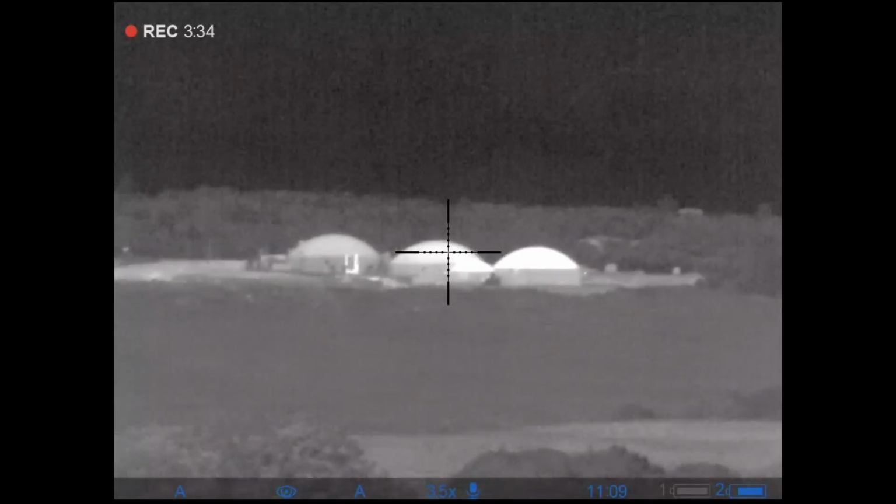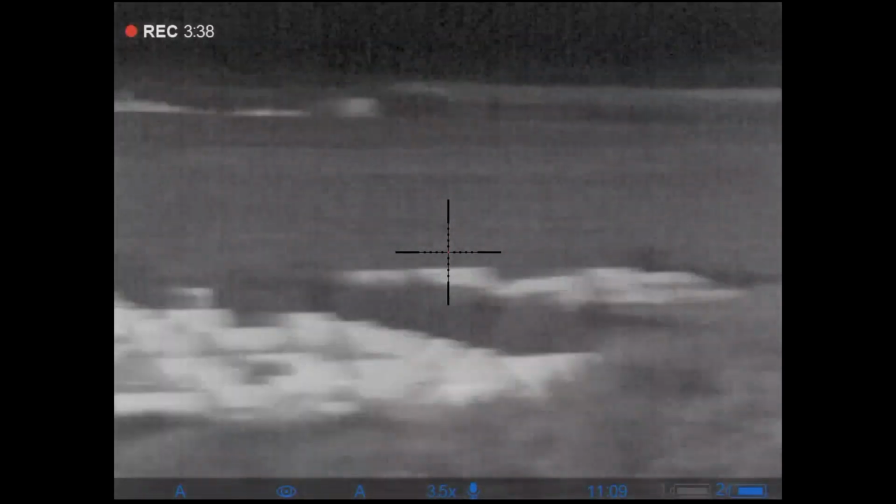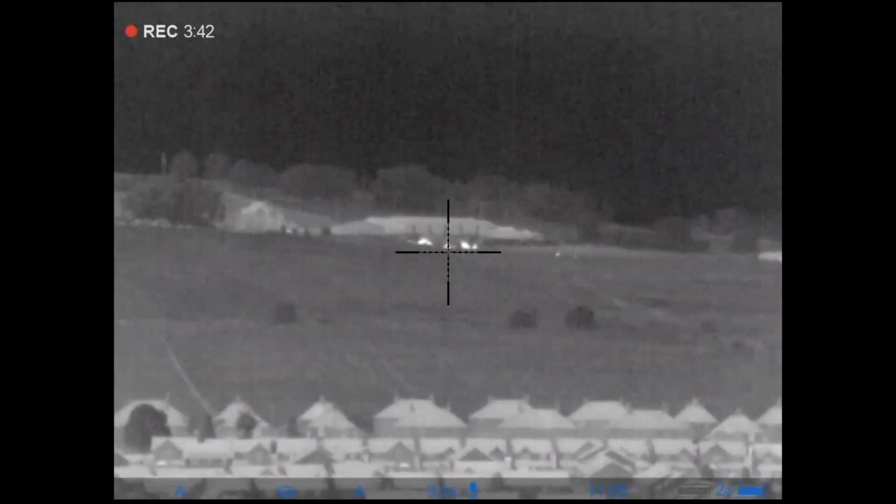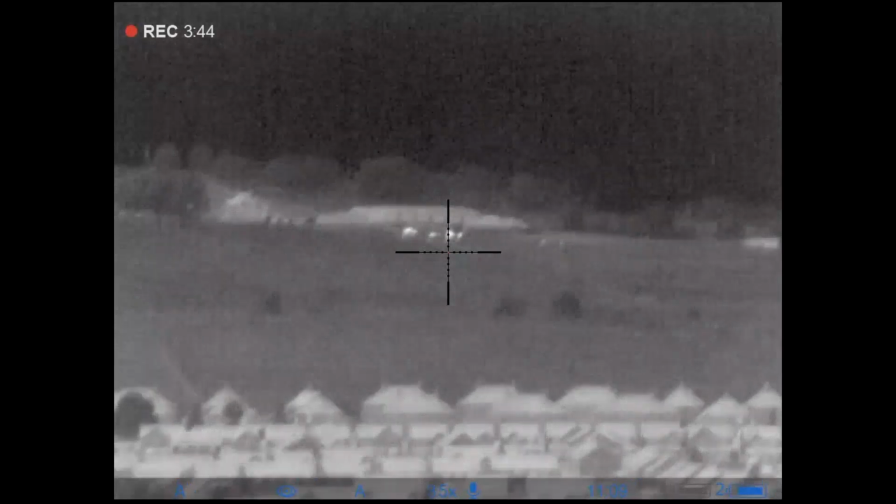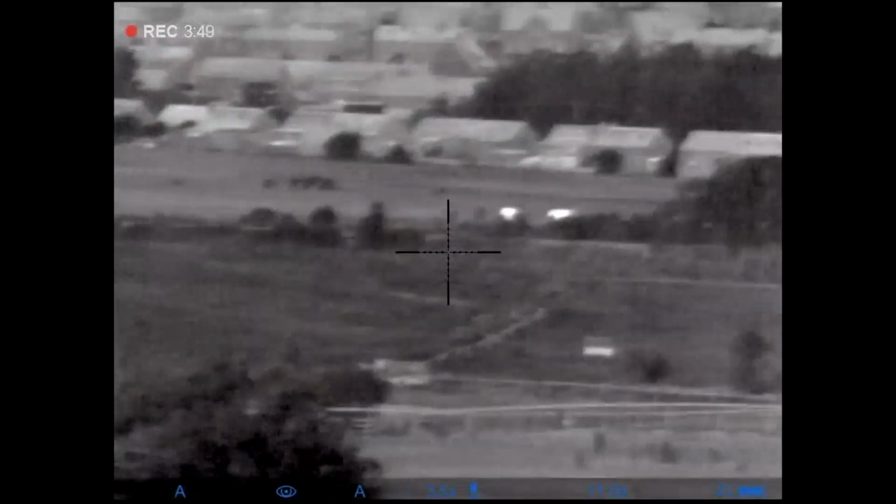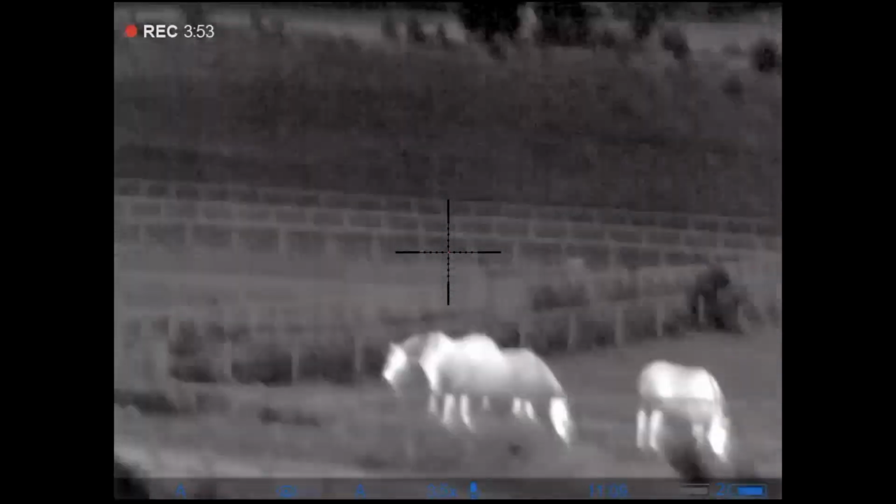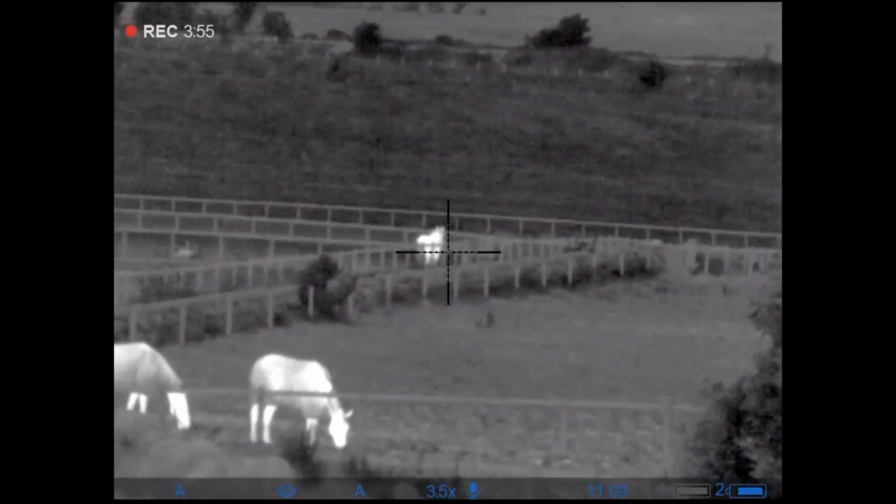Over to an AD plant. So yeah, all in all, I think these are cows out about 2 miles away. Really nice clear picture. I'd be more than happy to go out with this scope with an actual loaded rifle.